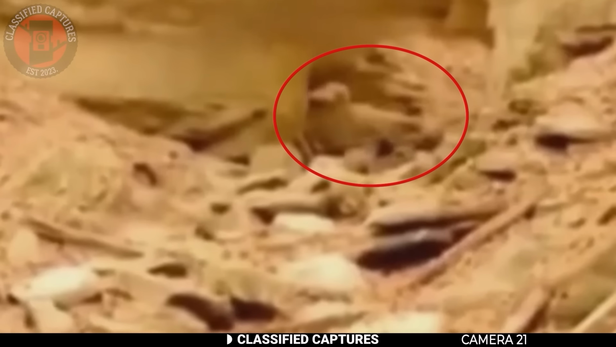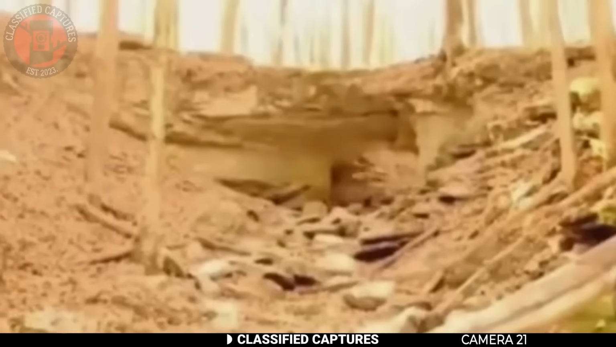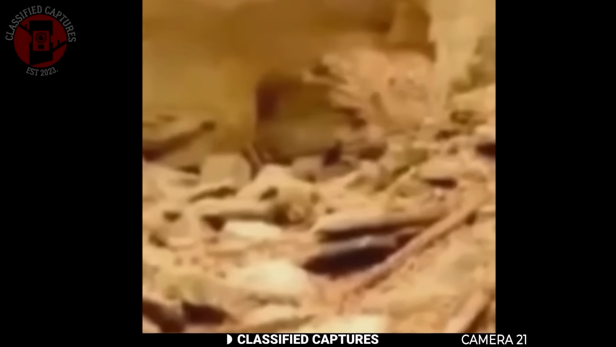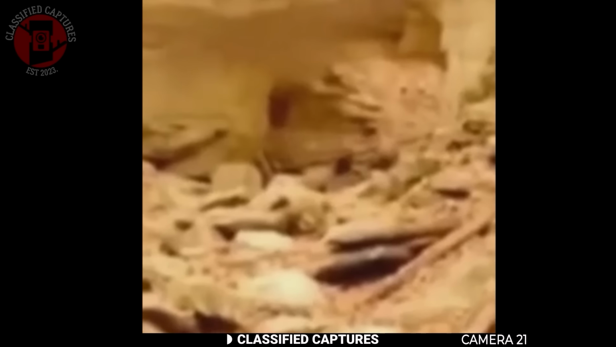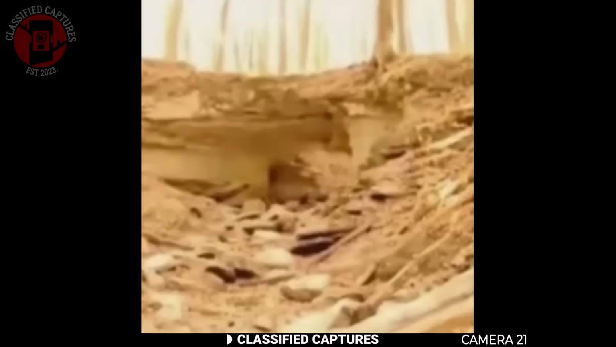Once people saw the footage online, the theories started flying. Some believe it could have been a dinosaur somehow surviving in hidden areas like this. Others say it might be a cryptid. There's also a group that thinks it could just be an optical illusion. Still, when you watch the footage closely, there's definitely something walking into that cave. The way it moves, the size, and how well it blends into the environment, it doesn't seem like any regular animal most of us know. So what do you think it is?